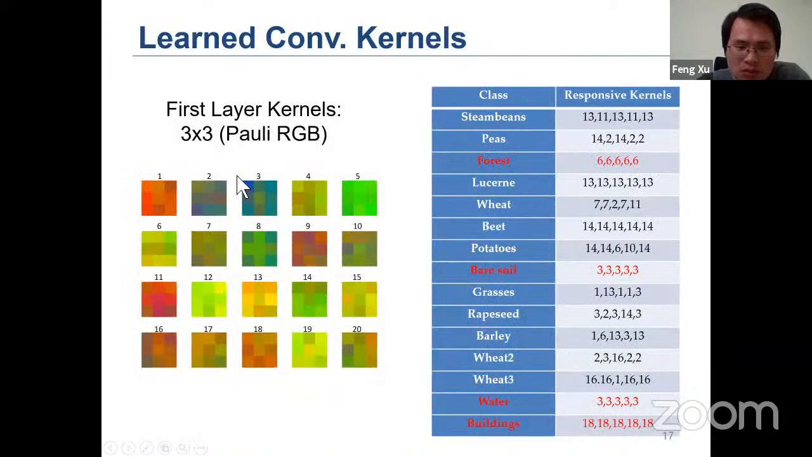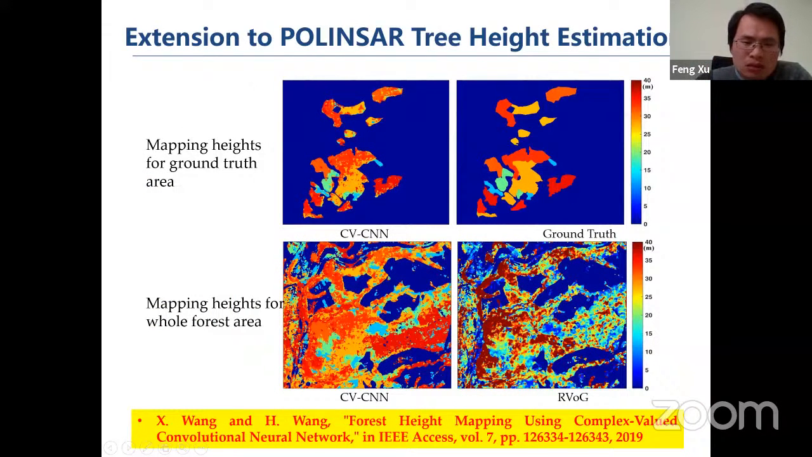Okay, so this image shows the kernels of the first layer of the CNN learned by this neural network, and we visualized these kernels with Pauli RGB coding, and we can see that the different kernels respond to the corresponding type of terrain surfaces.